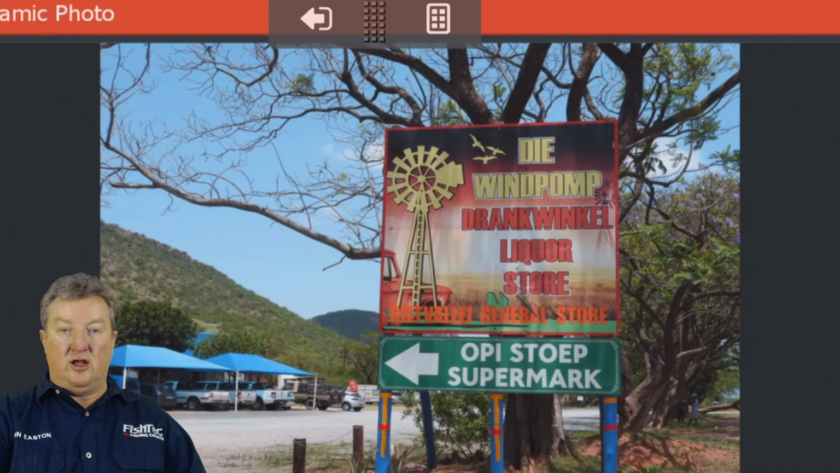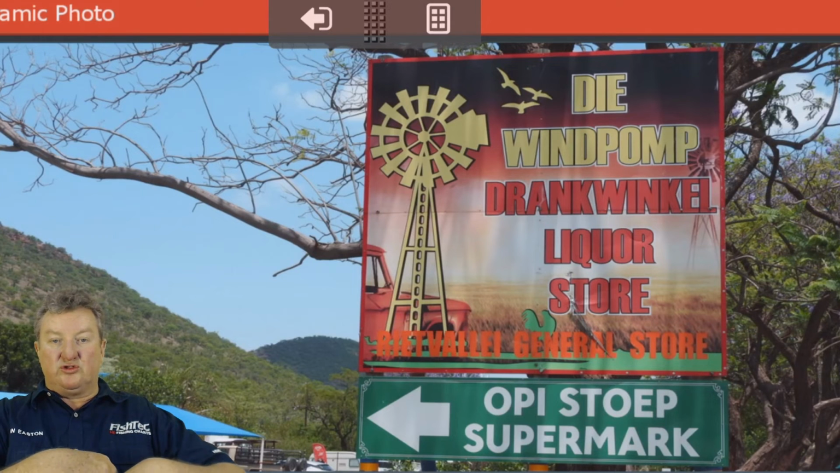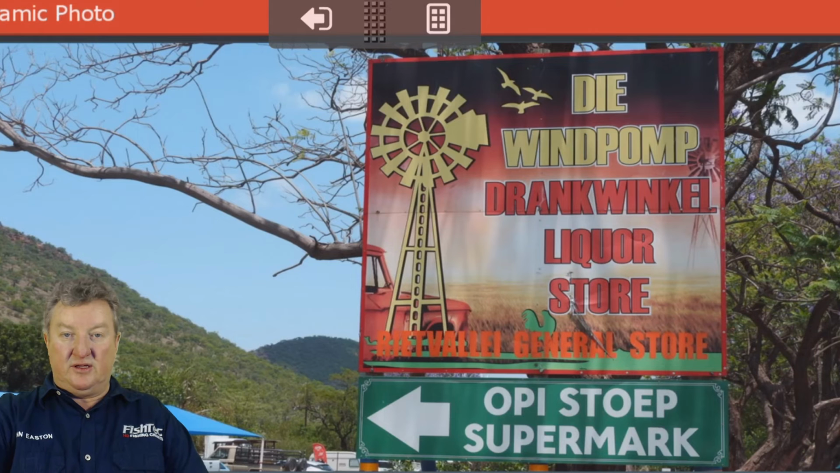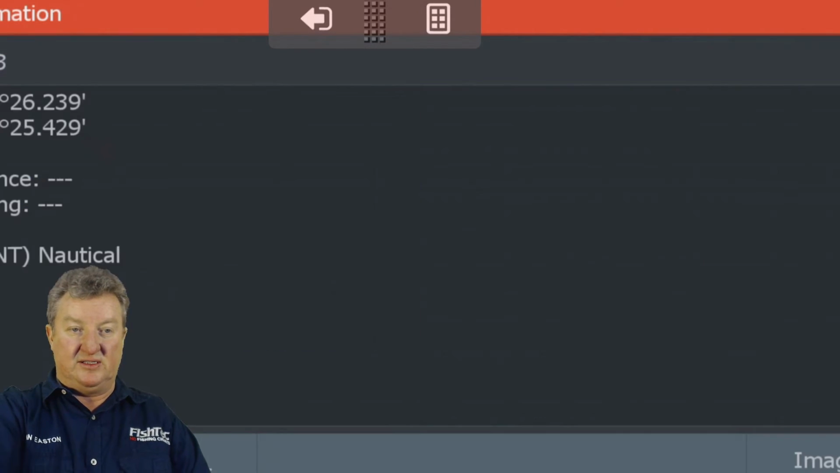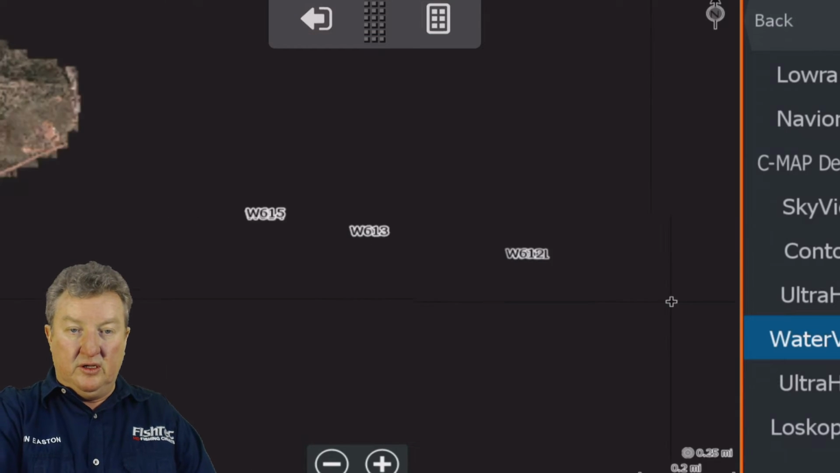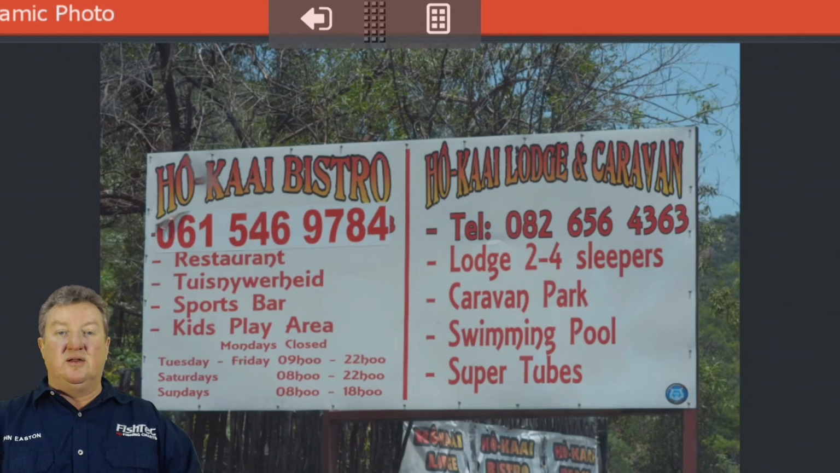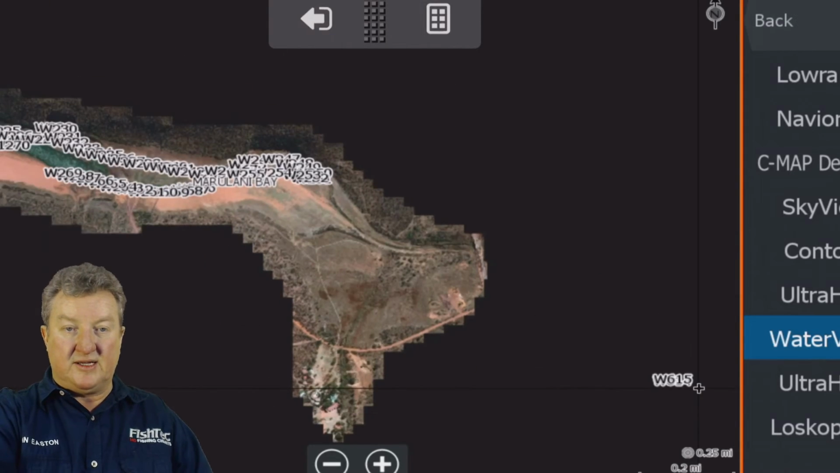There we go. There's the local little shop and little liquor store, and they've got all sorts of awesome things there. It's the Oppistoep Supermarkt. So there's die Windpomp, Drankvinkel, and yeah, there we go. Everything's there. Also, let's just have a look here quickly. Just basic little bits and pieces of information that could possibly help you guys out.